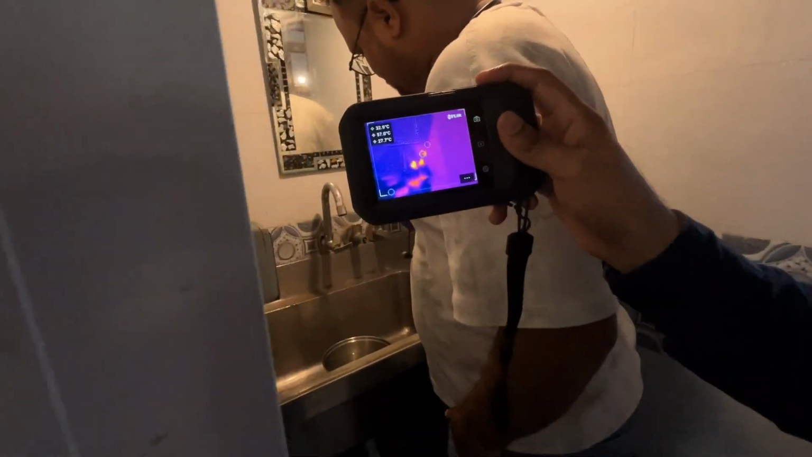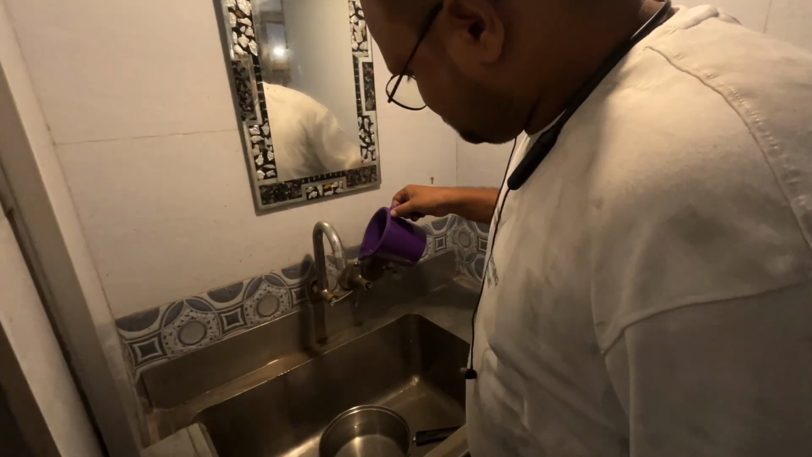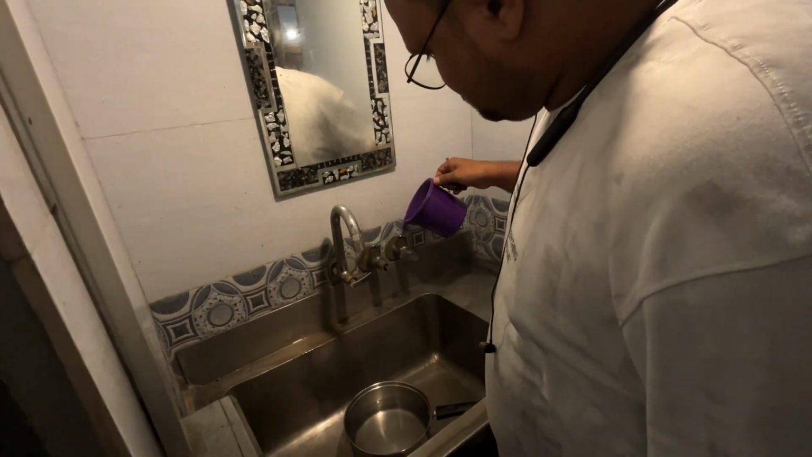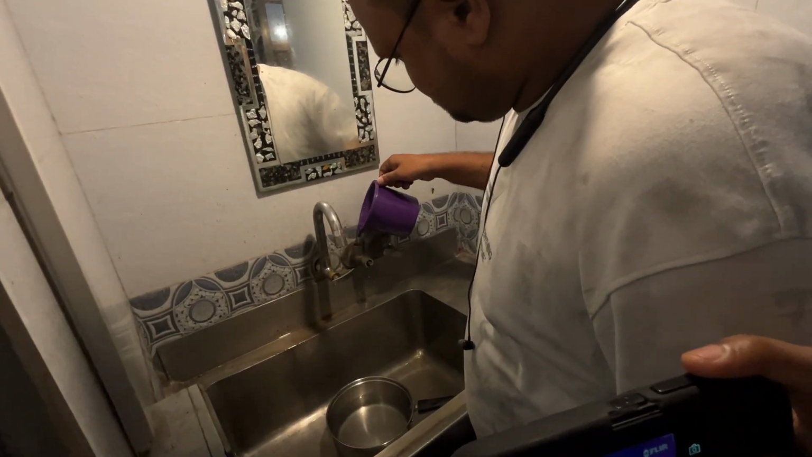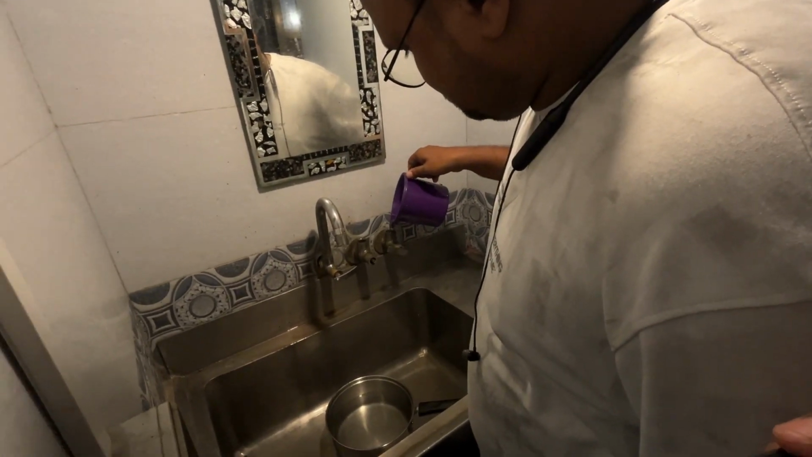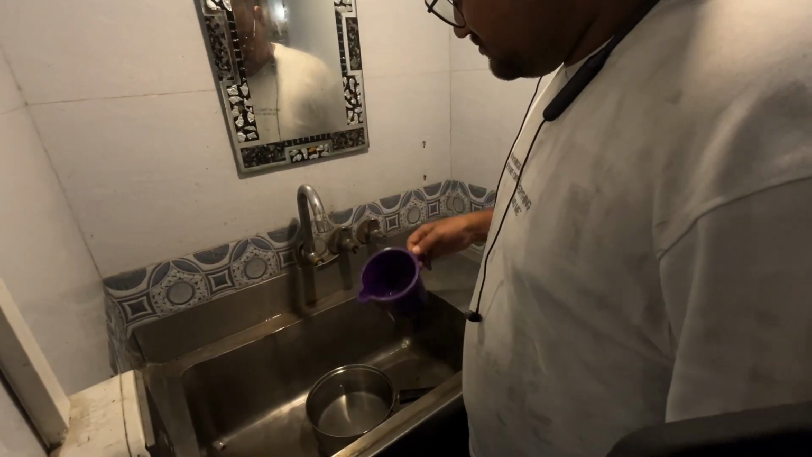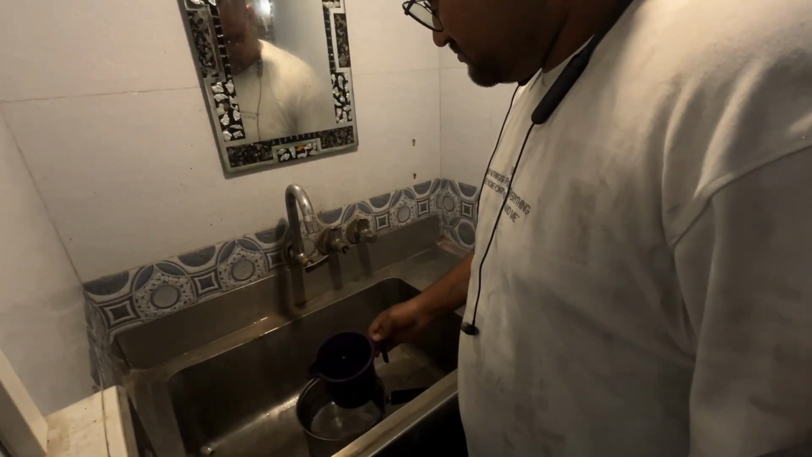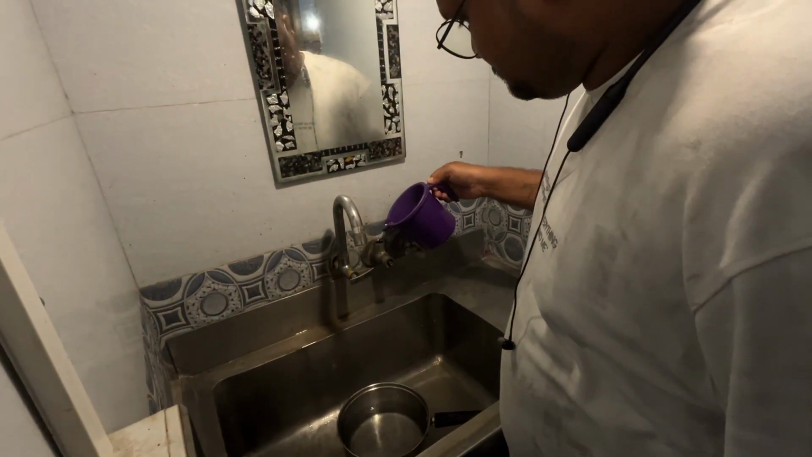Now you can see we are pouring the hot water. The temperature should be approximately 50, 60 or 70 degrees. You have to be careful that this should not hamper your plumbing connection and all. If you notice that something might happen, then you have to use very chilled water, ice water. Here we are using the hot water method.